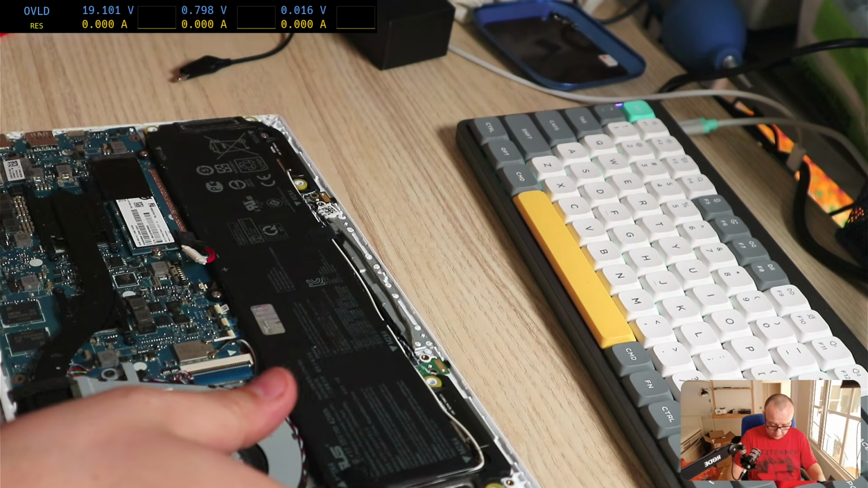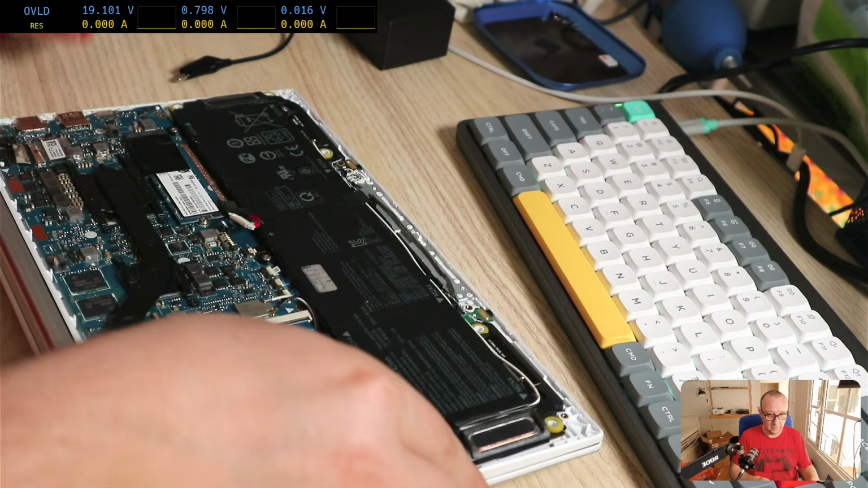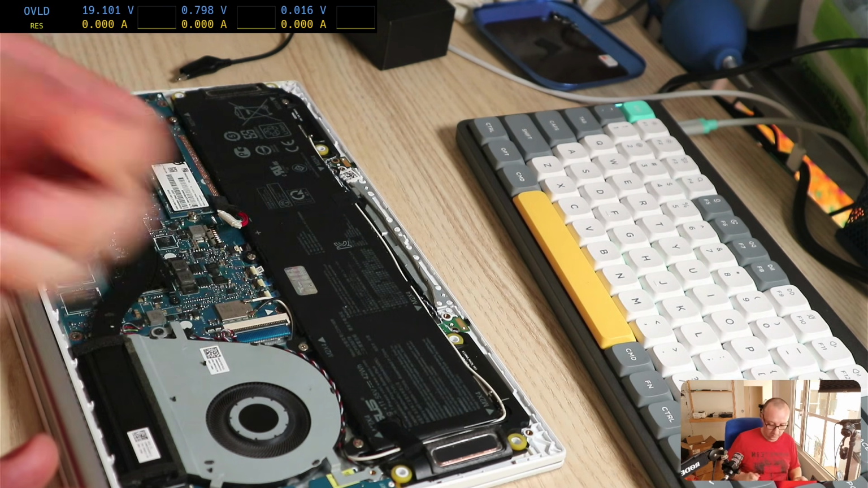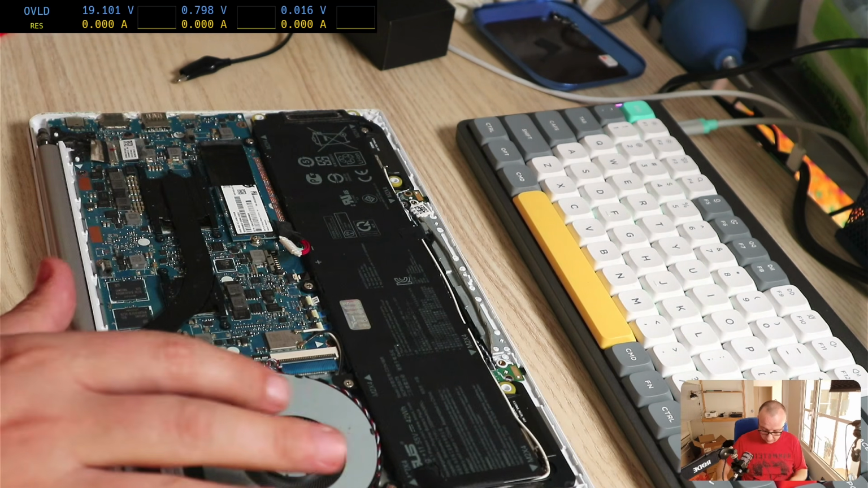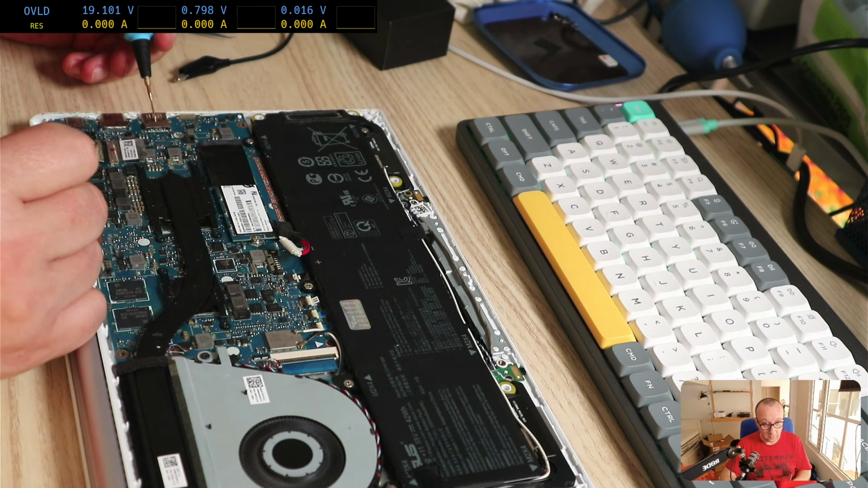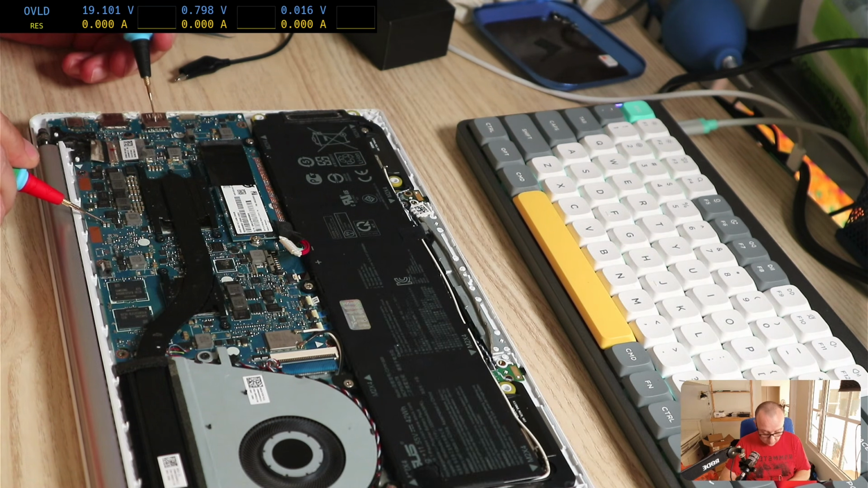So we have the culprit right here. This was it. I'm gonna throw it away, and let's see now what we have on the main power rail. So we're gonna measure the main again, and we have 400 and something kilo ohms.